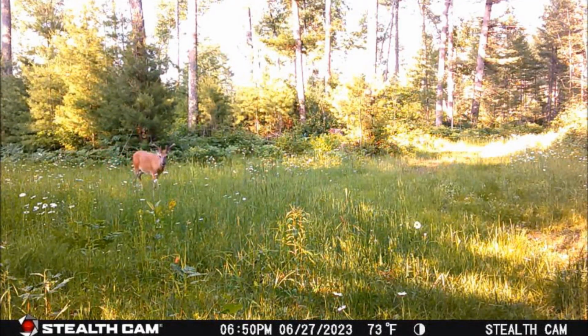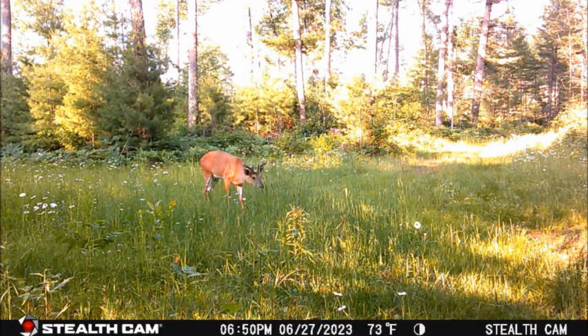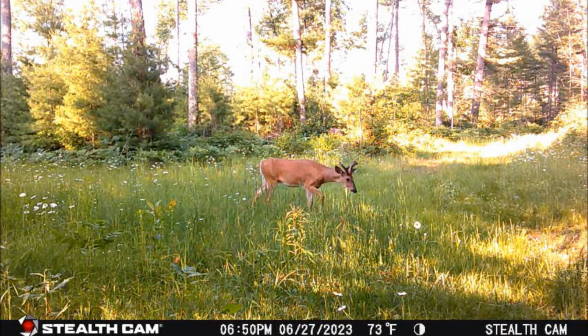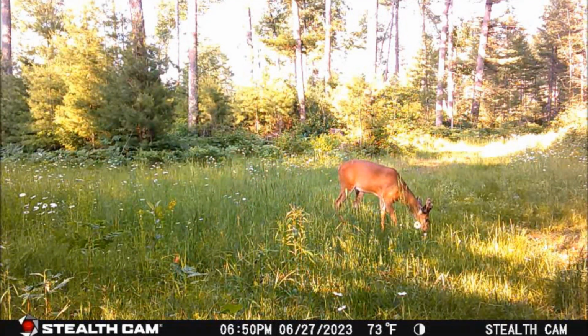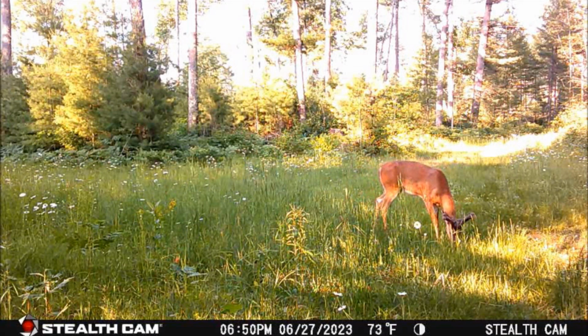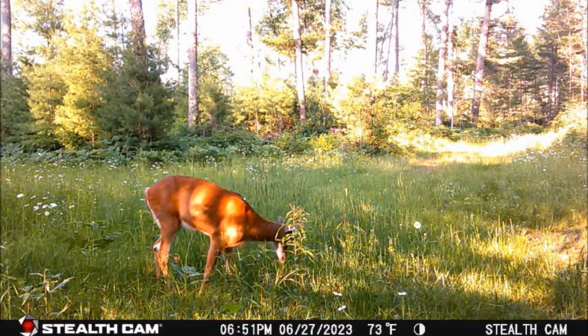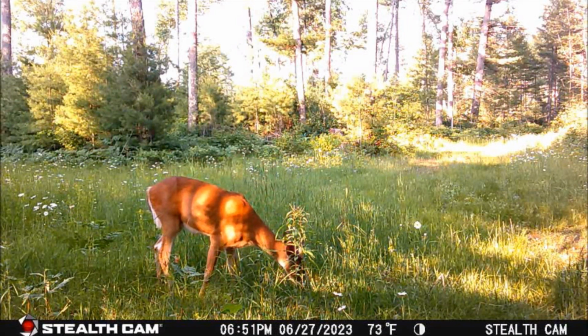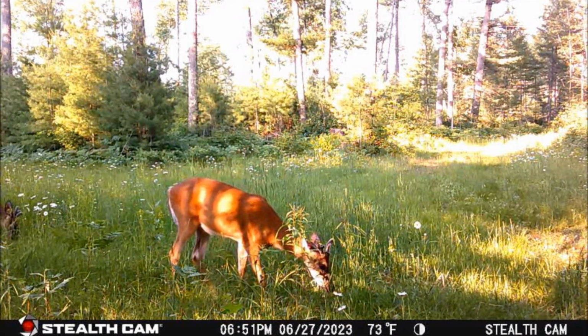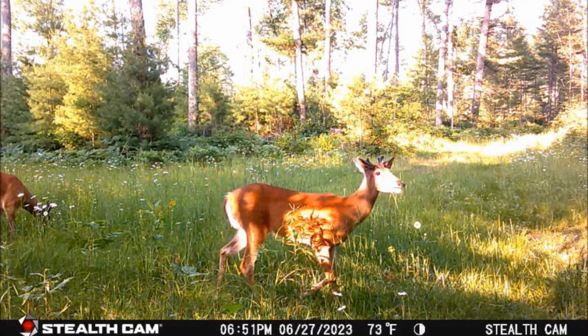About 4 hours after setting the trail cam up on June 27th, this nice 6-point buck appears on the trail. He makes a few snack stops before heading south down the trail. And the buck parade continues when at 6:51 p.m. these two 4-pointers hang around feeding and checking out the trail cam.